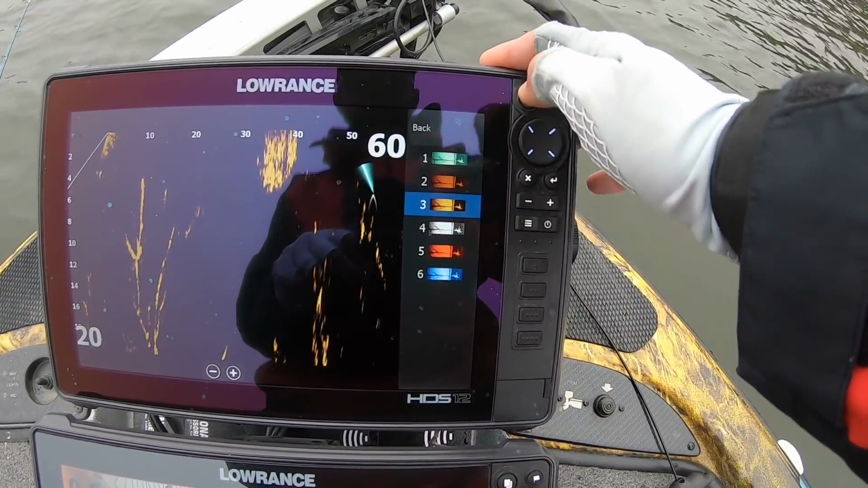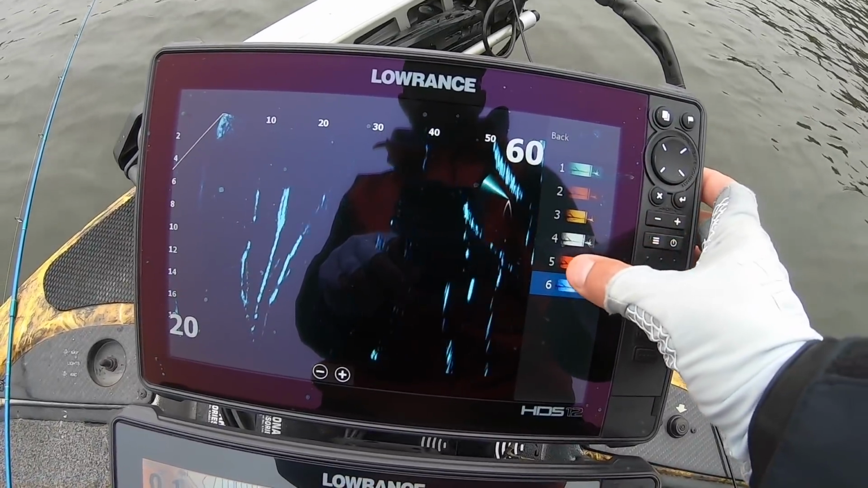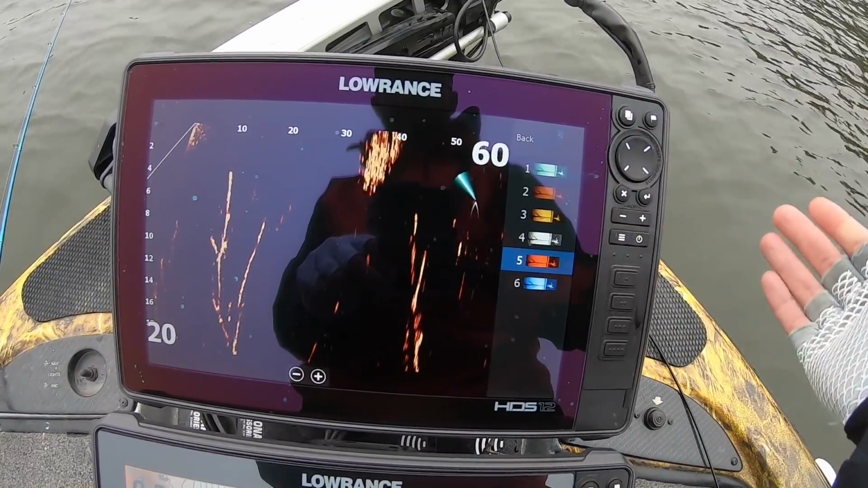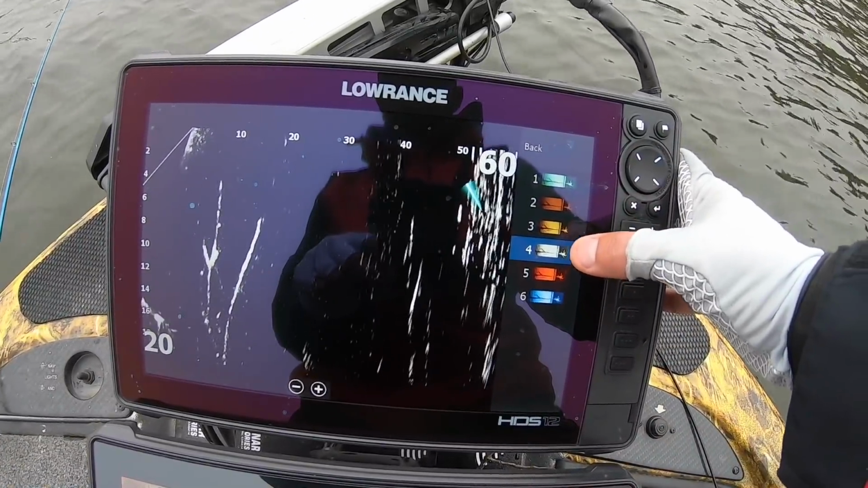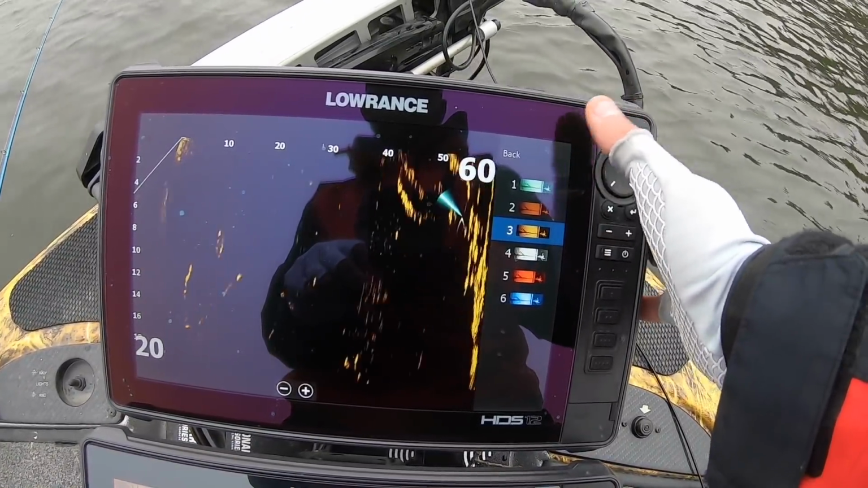Palette 3 is the one that I like. Palette 1 is a cool palette. Palette 6 is a cool palette. Palette 5 is a really cool palette. And if it's really, really dark, like for night fishing, I do some night fishing for bass in the summer, I put it on that black and white, palette number 4, man. You can really see them really good at night with that. I'm on palette 3 right now. That's just what I like.